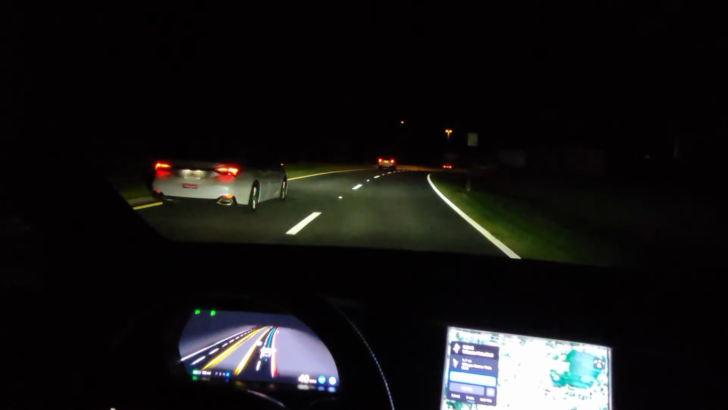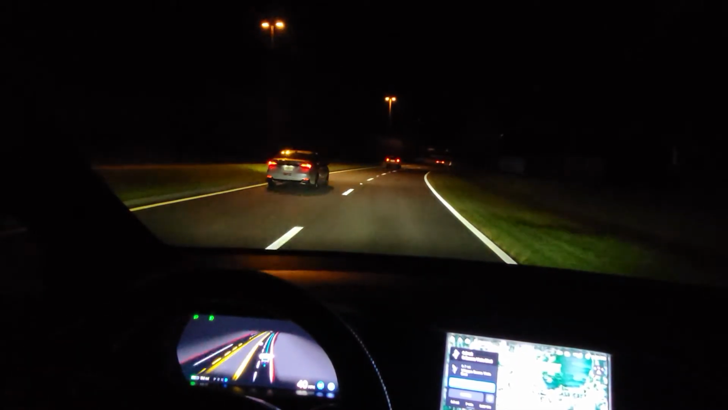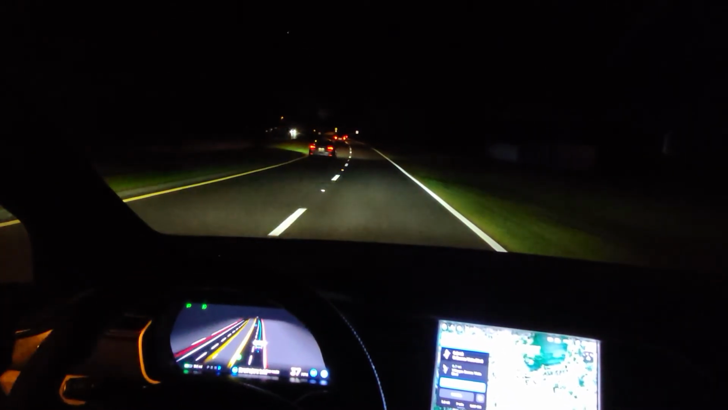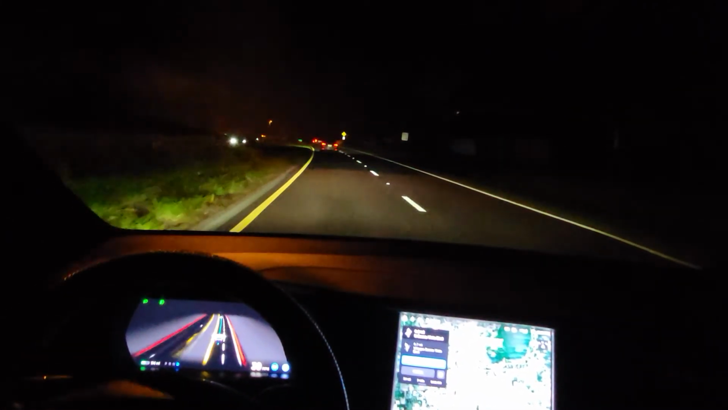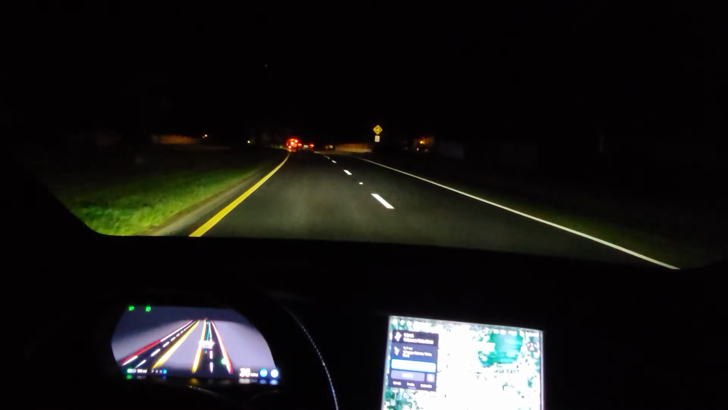But is it going to do the braking when it sees the sign for the roundabout? Yep. As soon as it sees the yellow sign for the roundabout, it wants to start braking. And it wants to get in this lane, and it doesn't need to be in this lane. Try to move it to the other lane. It does so much better in the right lane.